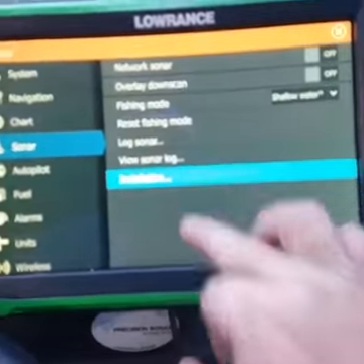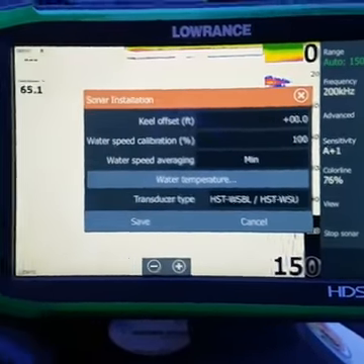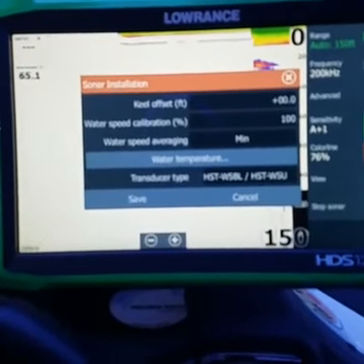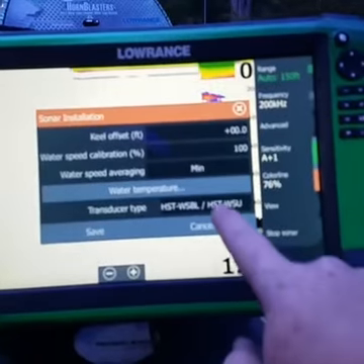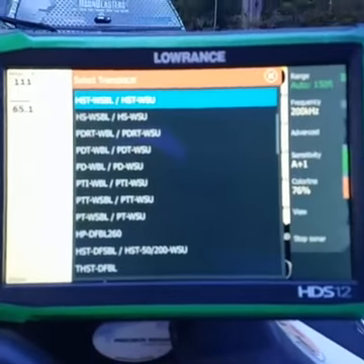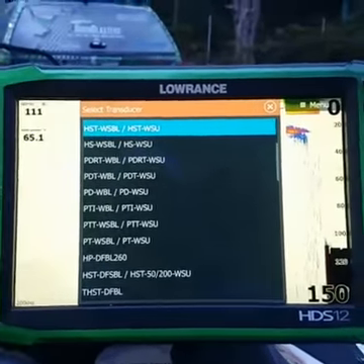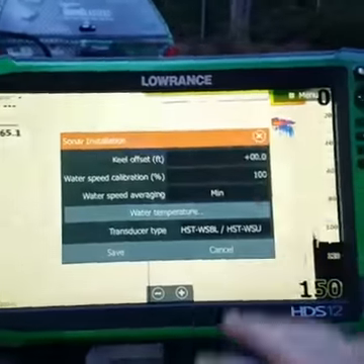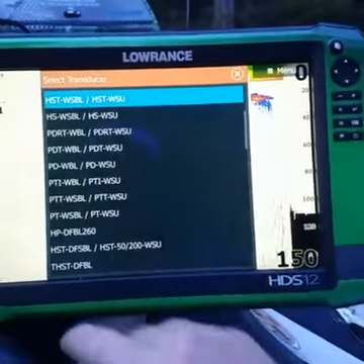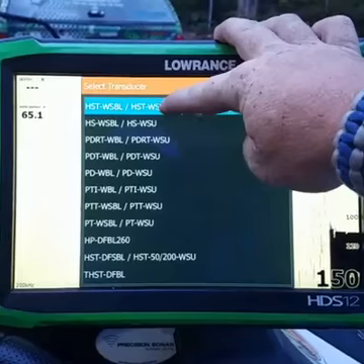On your installation, depending on which transducer you're running, if you're running an in-hole transducer, it's going to be the PDR-TL. If you're running an 83-200, which is an outside the hole skimmer transducer, it's going to be an HST-WSBL. So depending on which one you're running, it's going to be either the PDR-TL or the HST-WSTL.